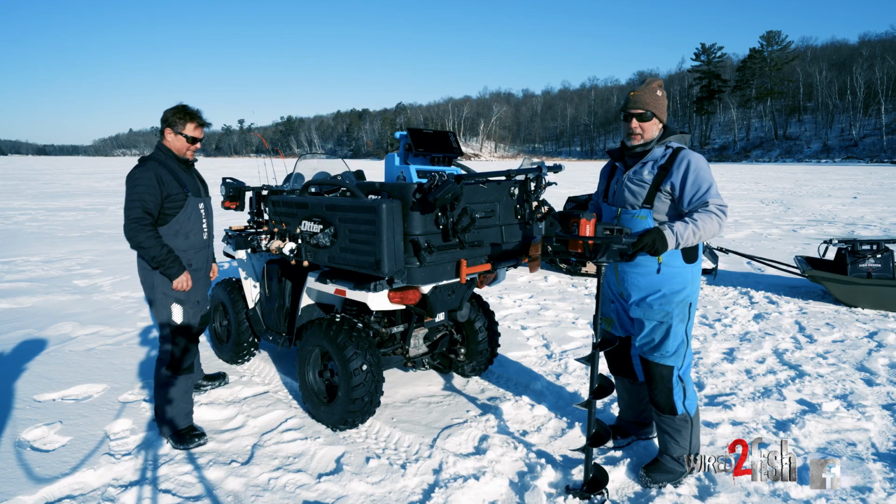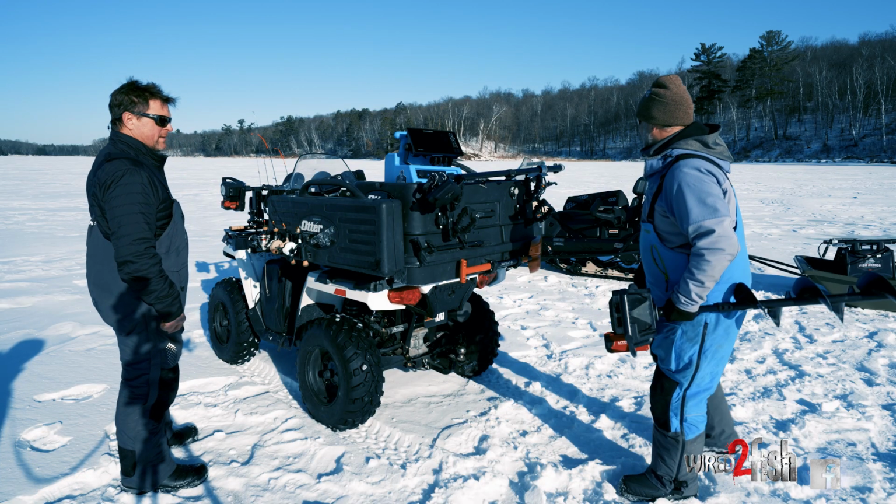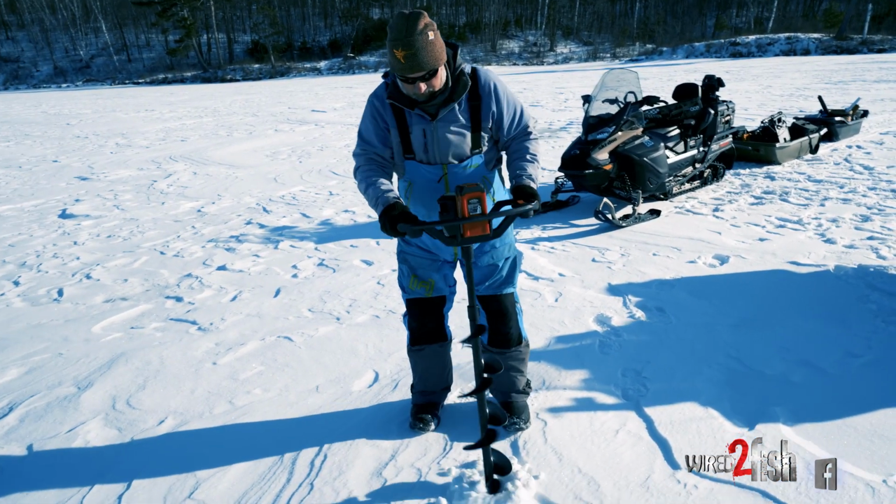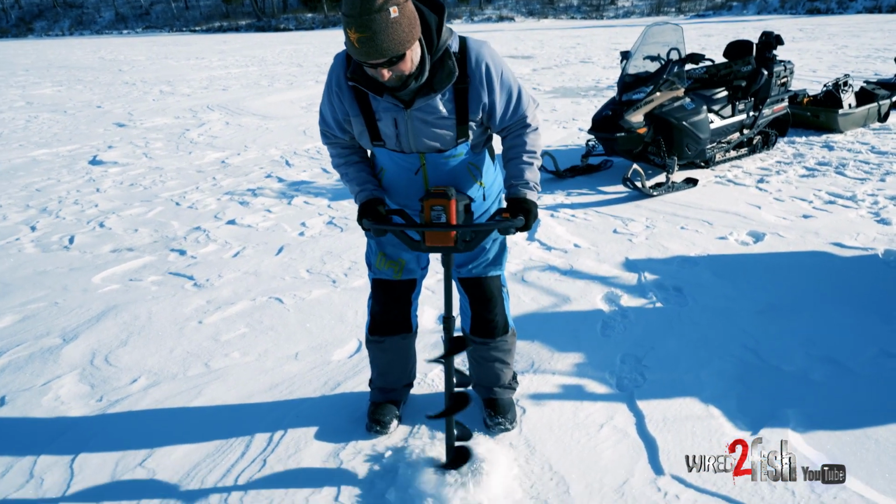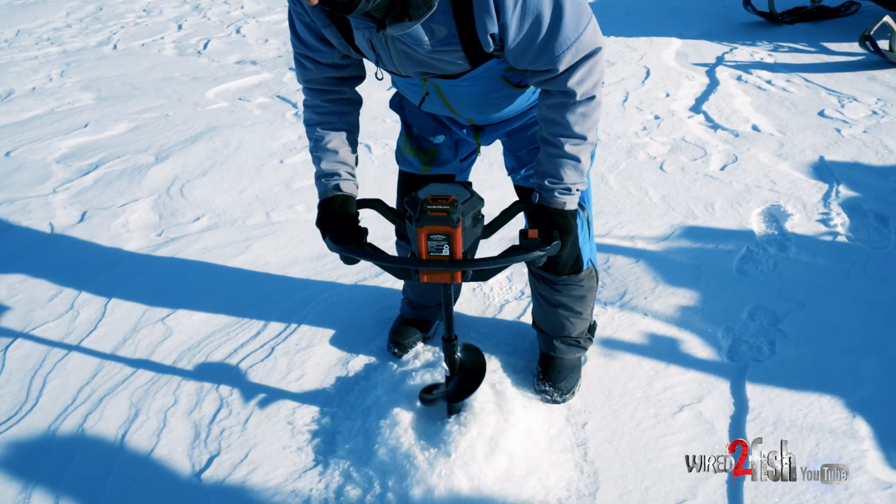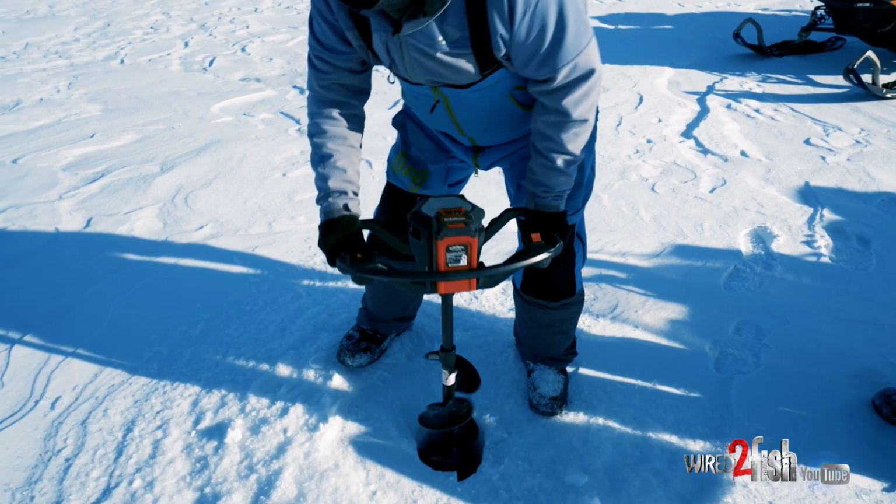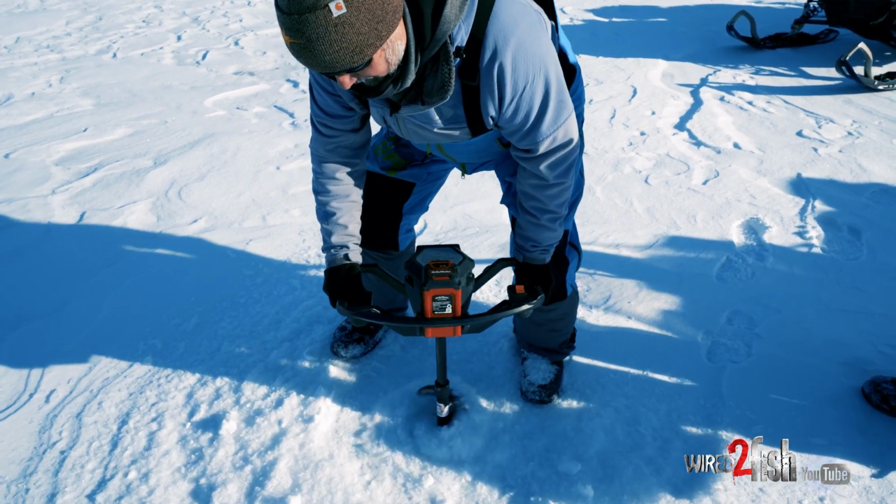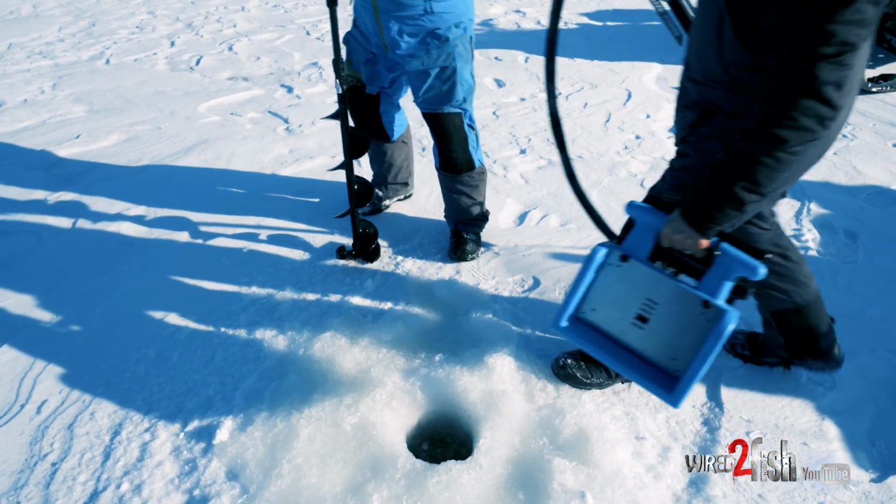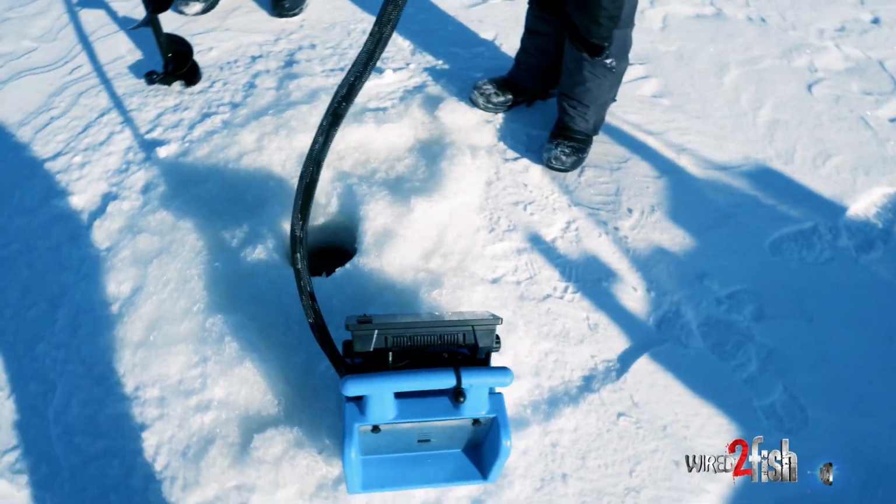Well, I'll start punching some holes and you can go snoop with the thing, huh? Yeah, sounds good, with the Explorer unit. You betcha. Bit of ice, that's for sure. All right, I'll just wait to see what you see first before I punch any more.